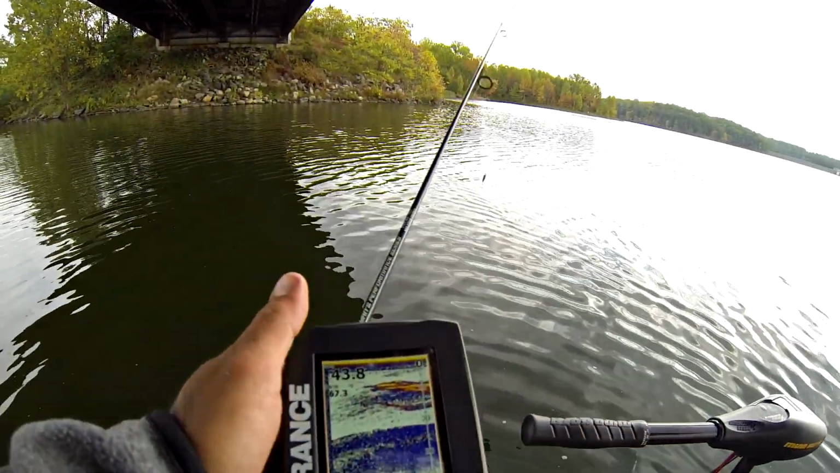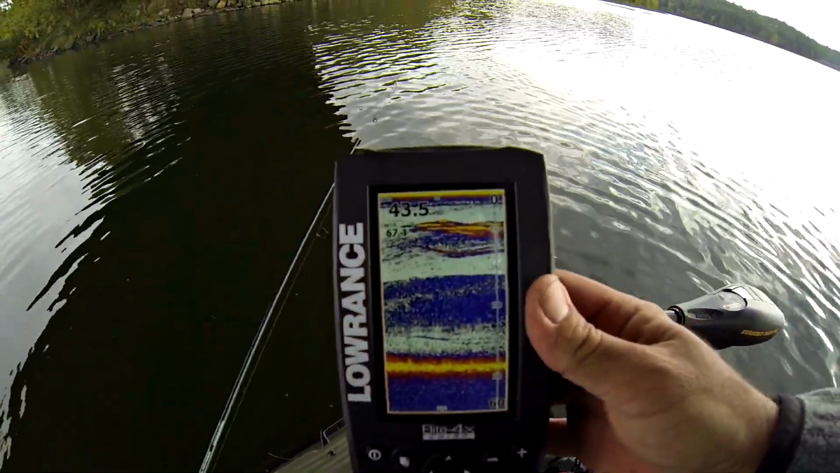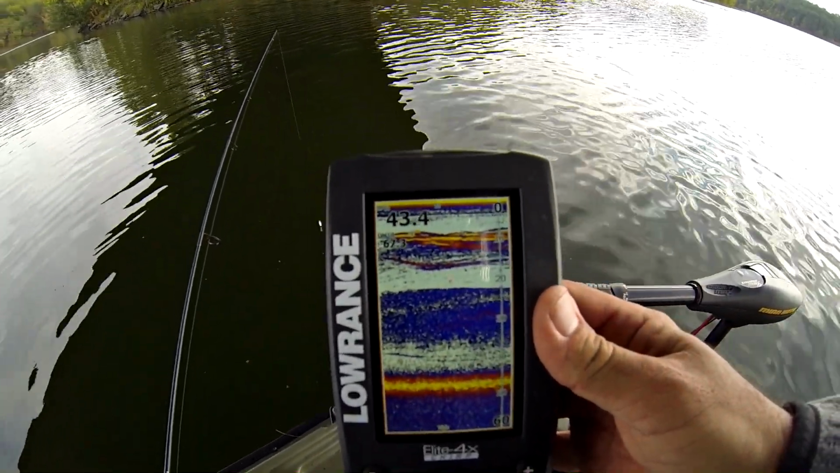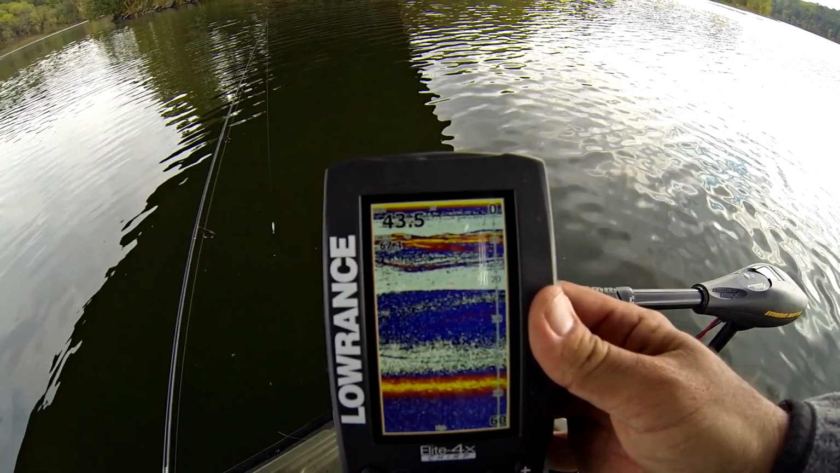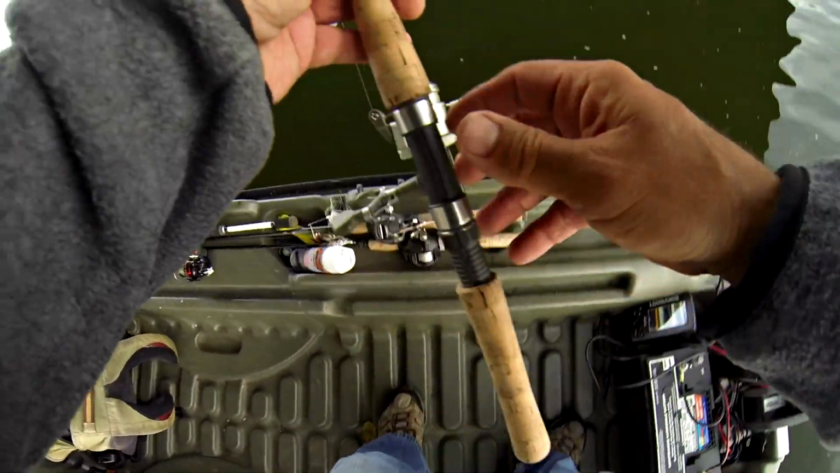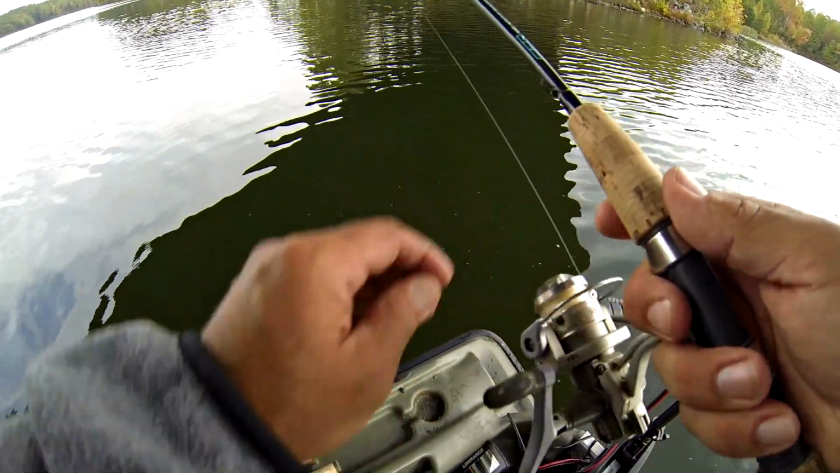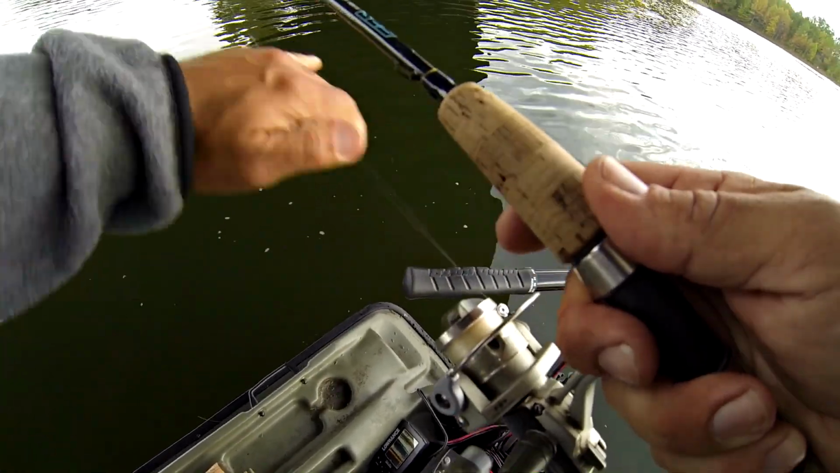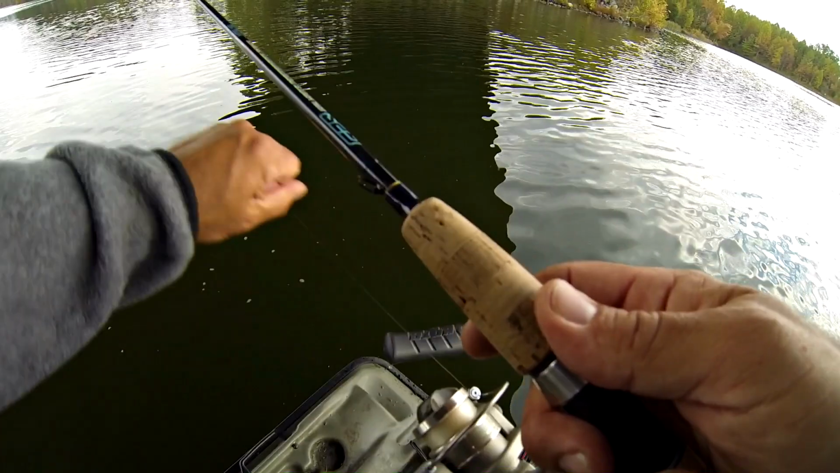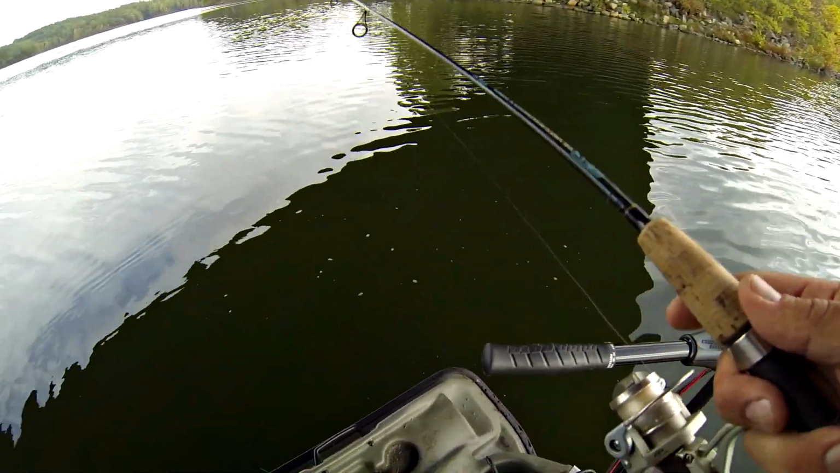All right, guys, here's what it looks like. Just rolled up on the school. So I'm at 43 feet of water right next to the bridge piling, and there are the crappie down between maybe about 8 and 12 feet of water. So it's as easy as taking my setup here. I'm gonna put the Kastmaster right against the water. I'm gonna peel out 8 feet. 1, 2, 3, 4, 5, 6, 7, 8. That should be about where they're at.